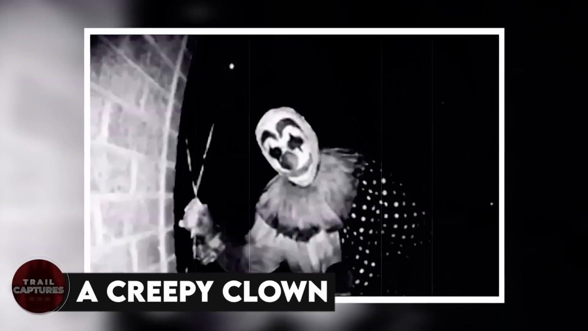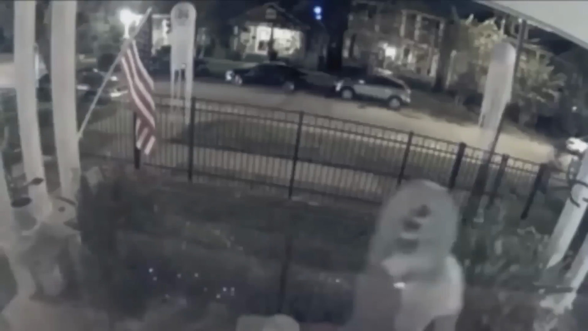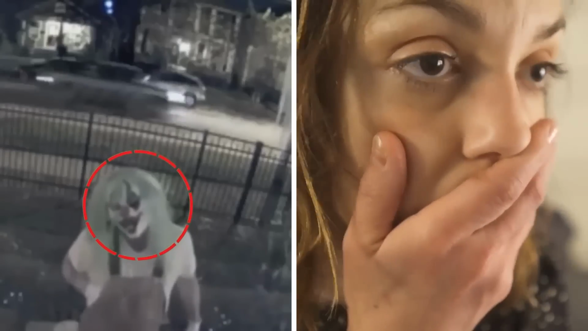A creepy clown. What would you do if you wake up one day with someone knocking on your door, and when you check the camera to see who it is, you see this? You would be pretty creeped out, right? Well, these people were too when a creepy clown was knocking at their door, asking them again and again to open it. They didn't open the door, but along with them, we all wondered, was it just a man wearing a clown costume? Or was it something else?